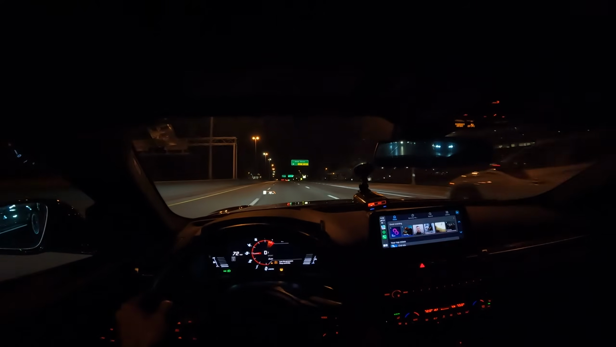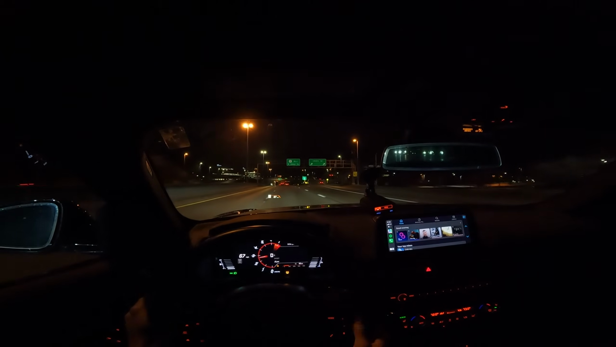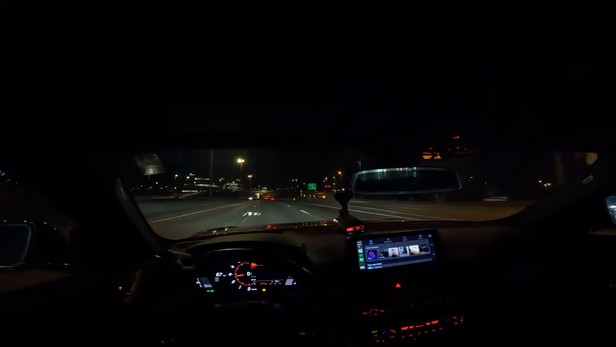For a sec, I thought it was about to be a Kia Stinger. Those Stingers are kind of underrated. Oh, looks like I'm about to have to get some gas here pretty soon. Don't mind also that tire light.